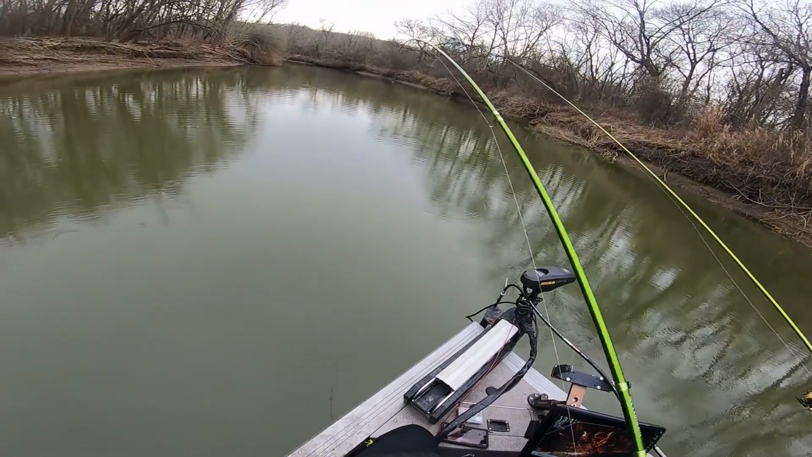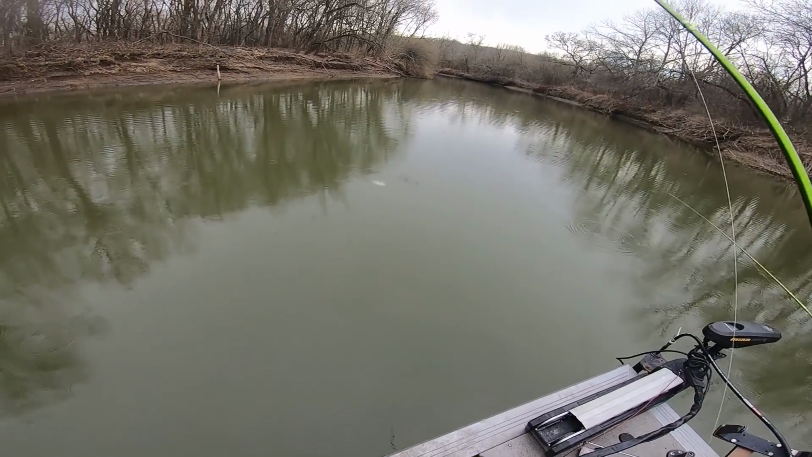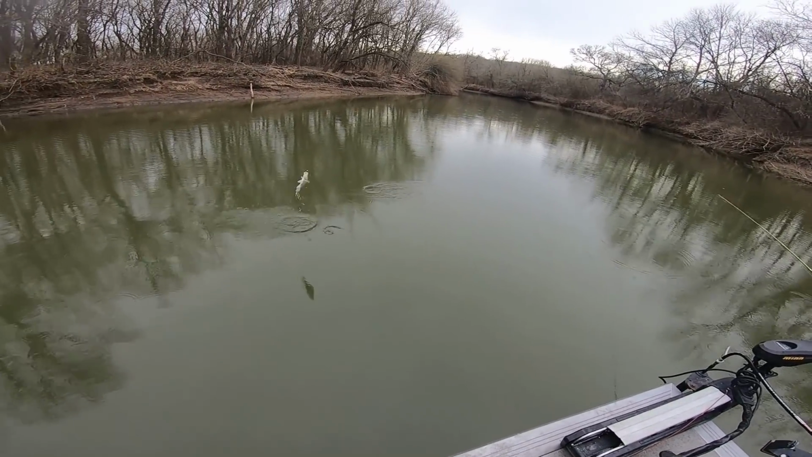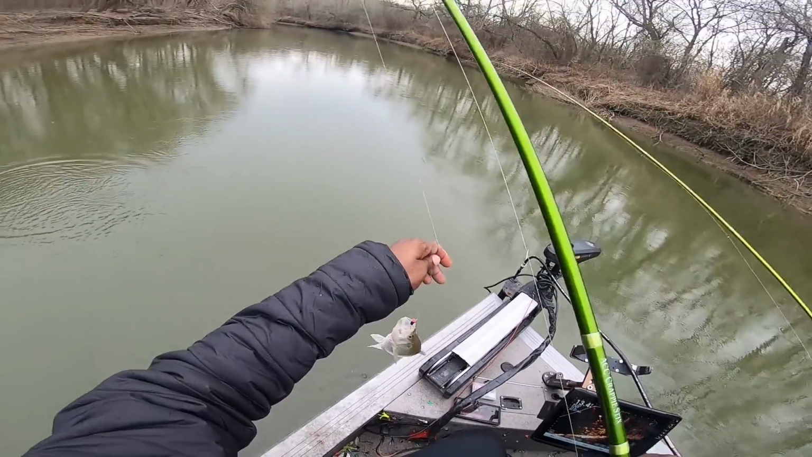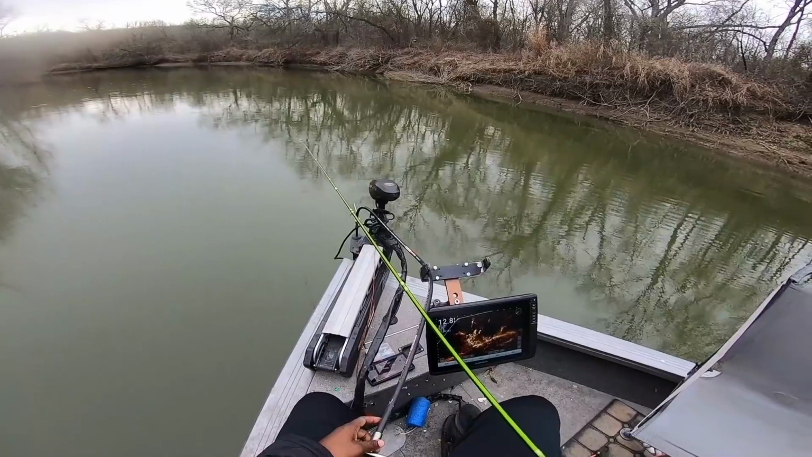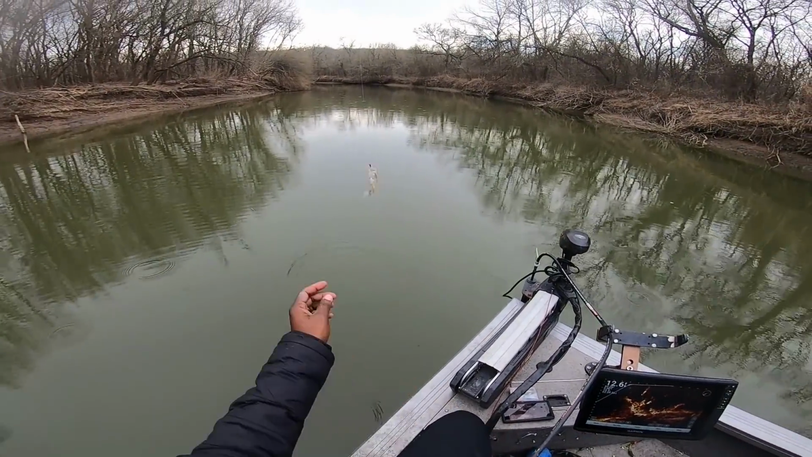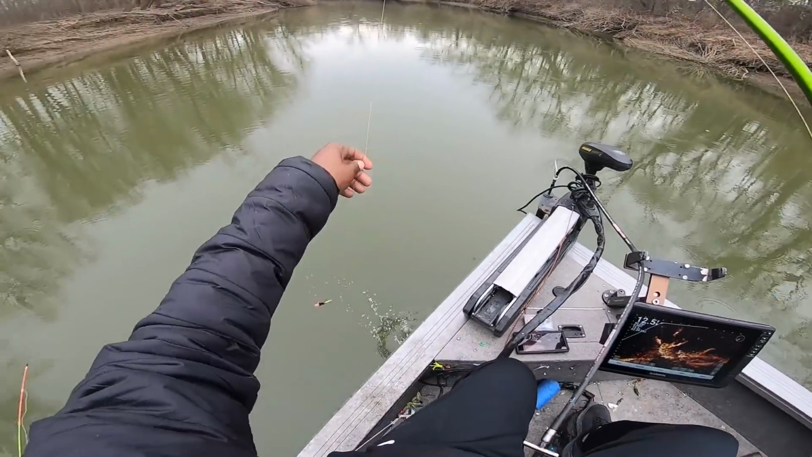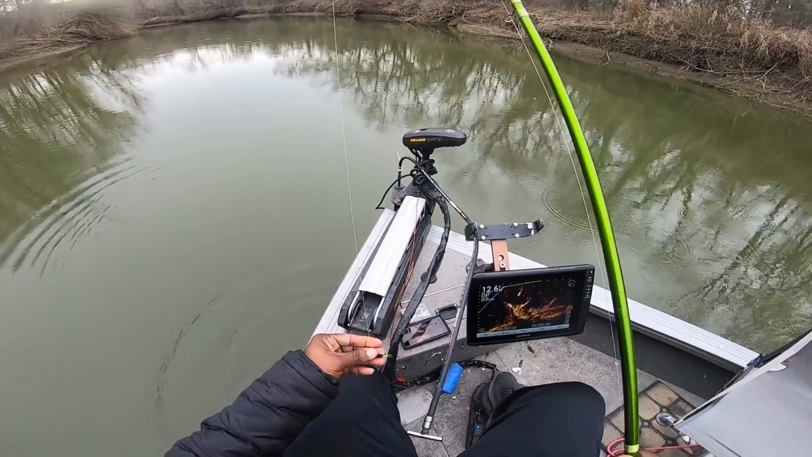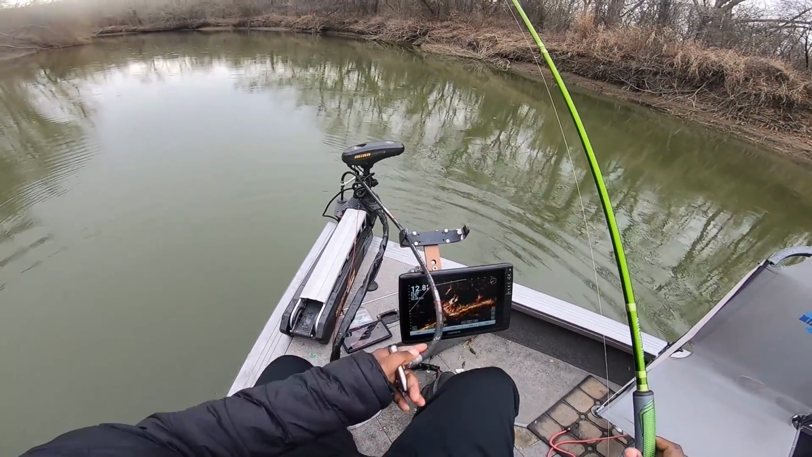Oh, there he is. Come out of there. Boy, he doing it. That must be a little, no, that's a little white crappie swimming sideways. Y'all see it? Another one. Oh, quick release, y'all. Go down there and see if we can get us another one.